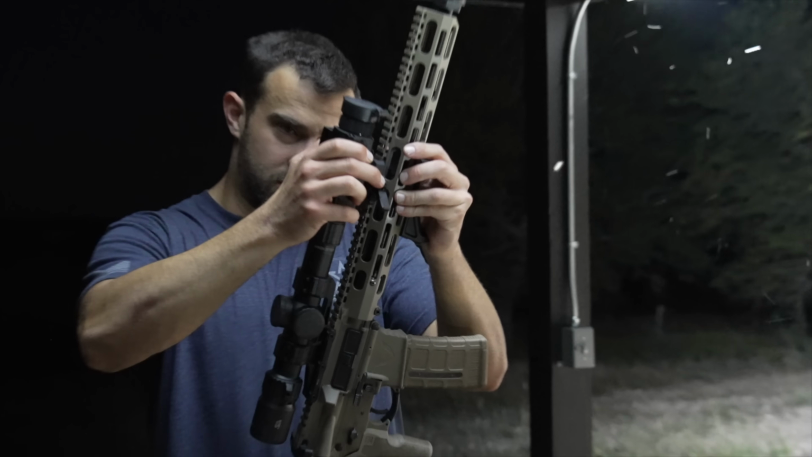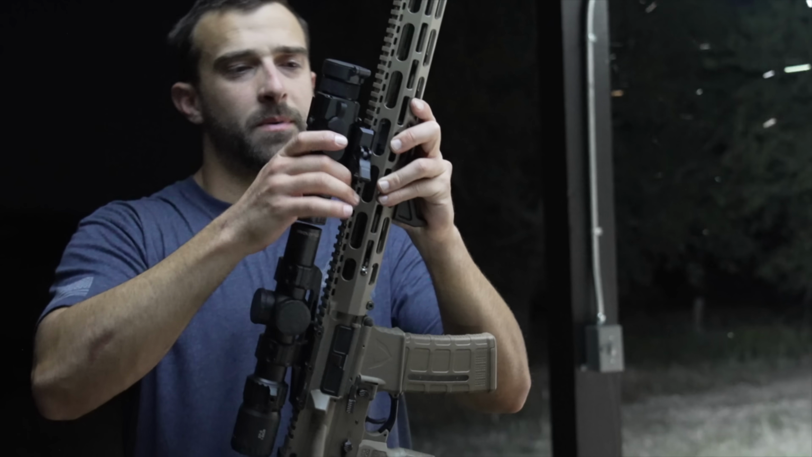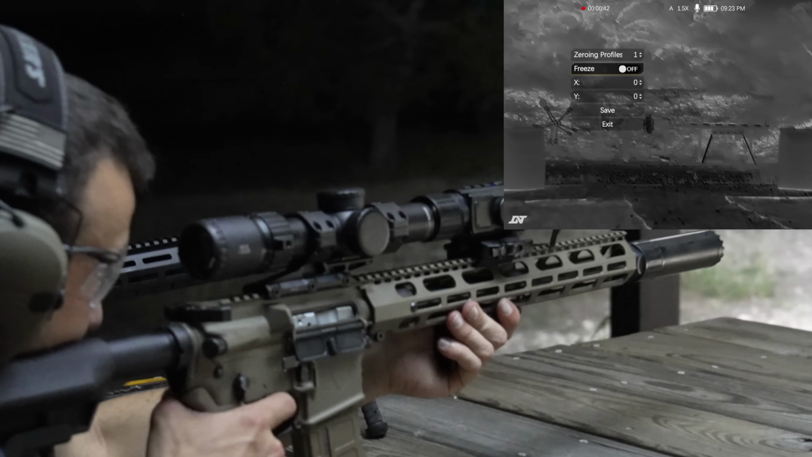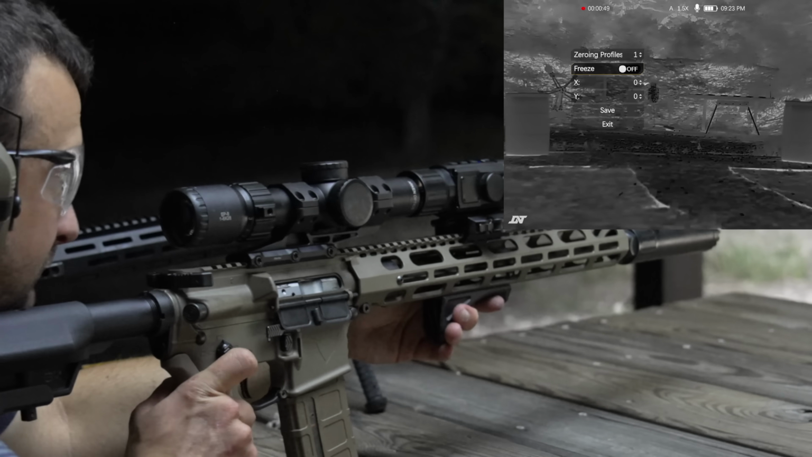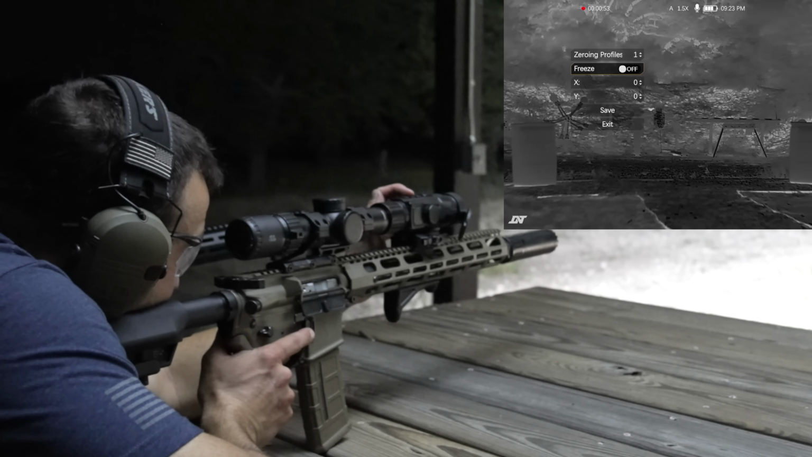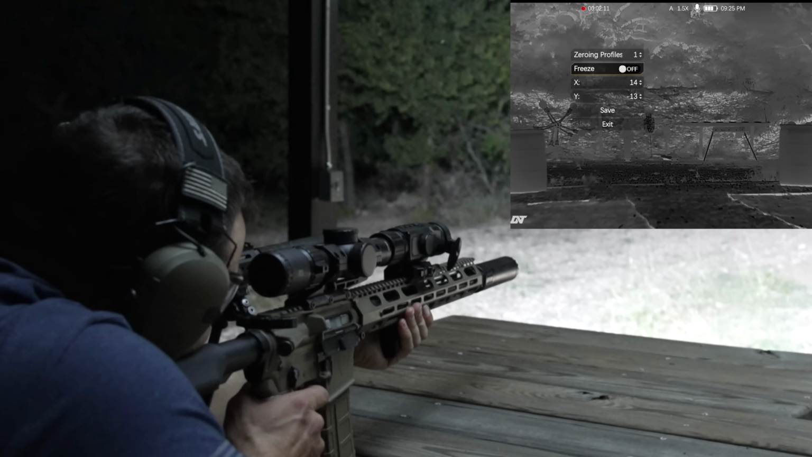So we go ahead and get it as close as we can to that lens there. That right there will be good. Push up on it a little bit, click it into place. That's nice and tight. All right, let's go ahead and try to hold it on that silhouette again. And once again, top left from what it looks like. So put on safe. I try to hold where I was holding there. Froze it. I moved it a decent amount. Let's go ahead and see if we're good now.